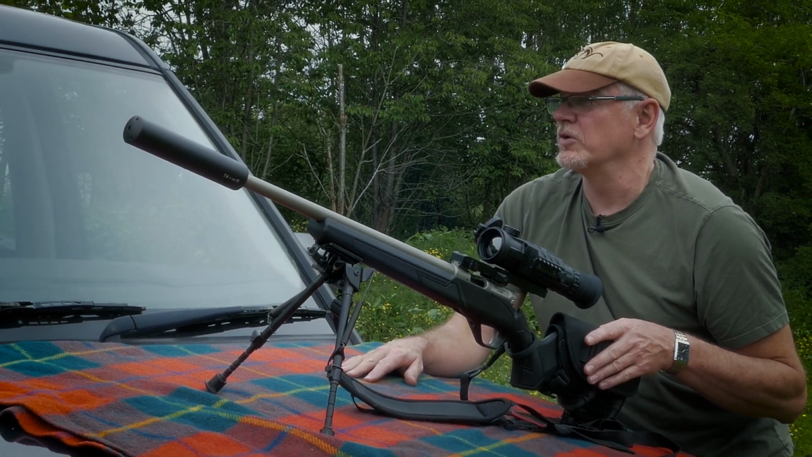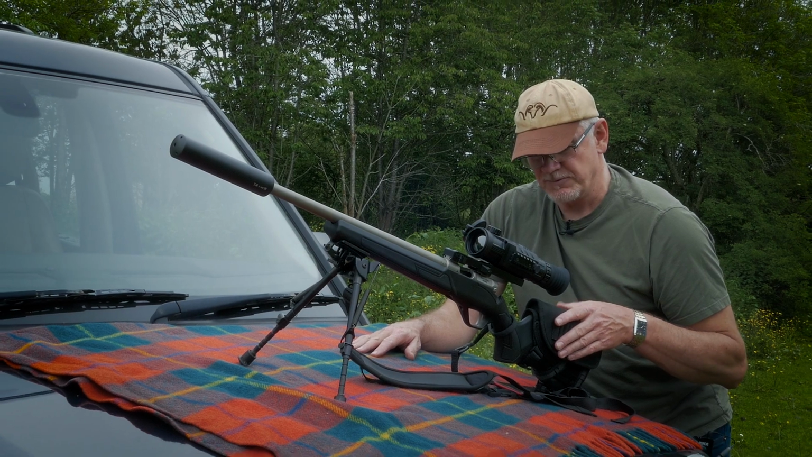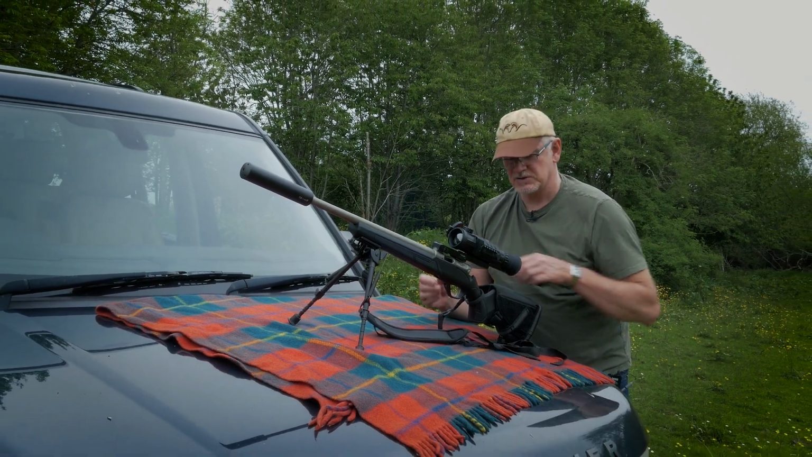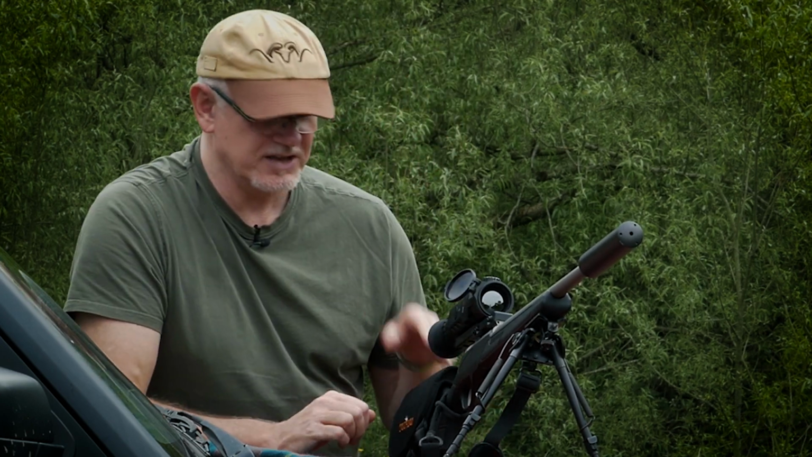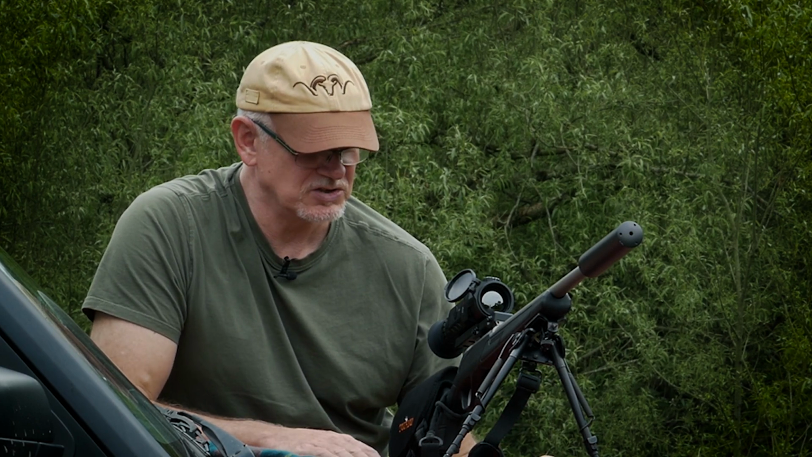Either an adjustable comb on the stock, which, if it's fitted at the factory, is ideal. If not, something like this turbine riser, and that uses these stiff sponge inserts, and you just pop those in, pop it over, and it's plenty firm enough, and it gets your cheekbone actually on the stock. You get a very consistent eye position, which you do need with one of these.